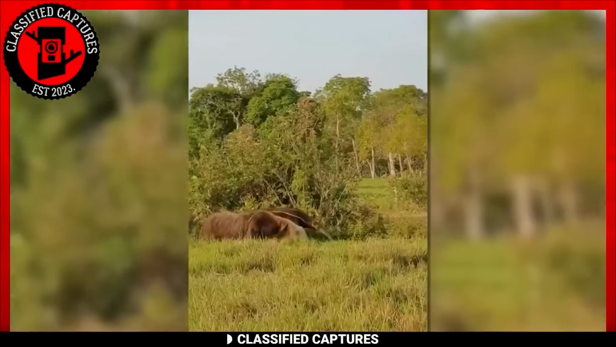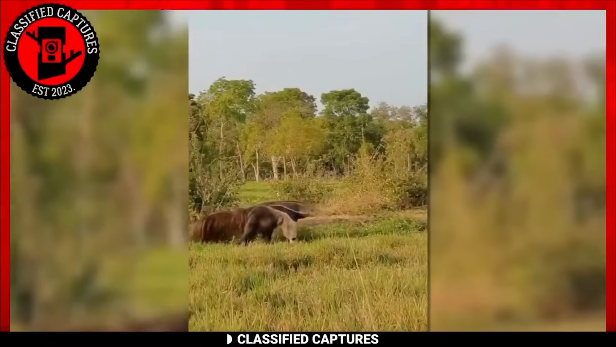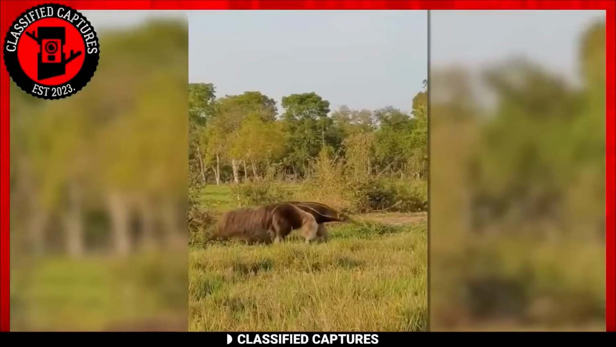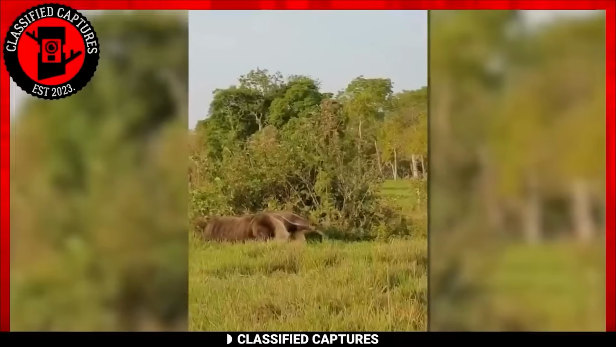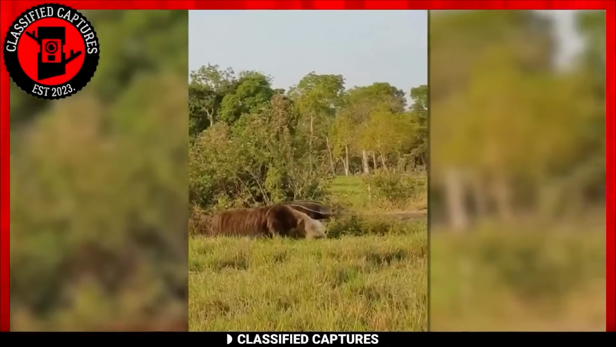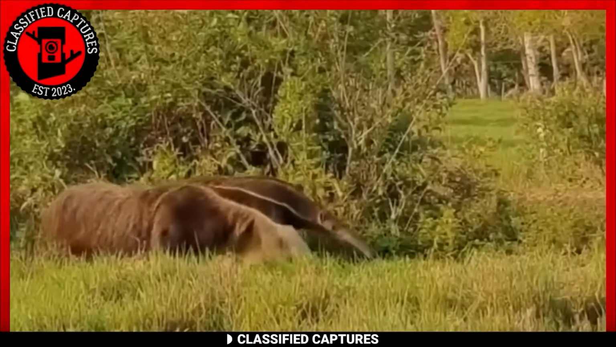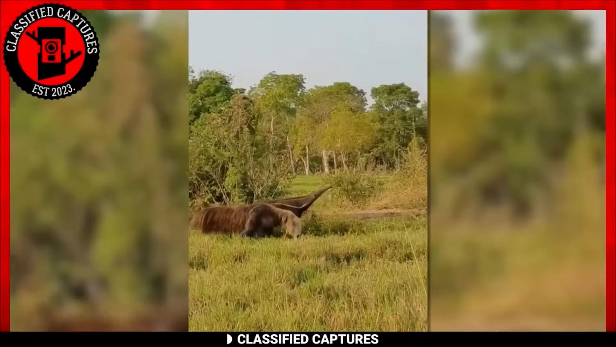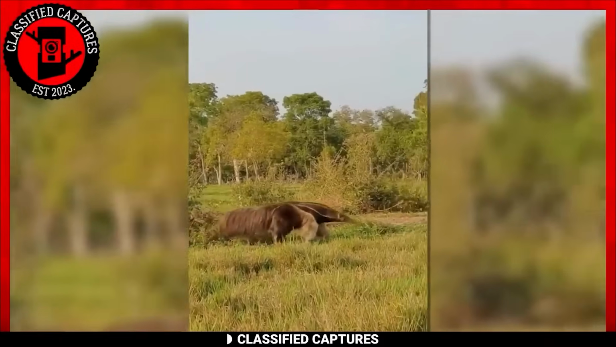It's astonishing how nature is able to give us unique creations that beat our imaginations. This next clip is proof of that. While this particular creature may appear peculiar and even otherworldly to those unfamiliar with its appearance, it's simply an anteater. Aptly named, these fascinating animals are specialized in eating ants and termites.